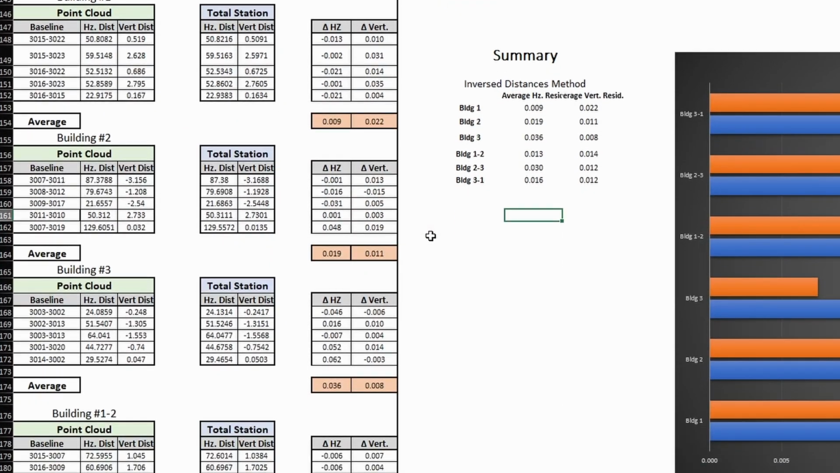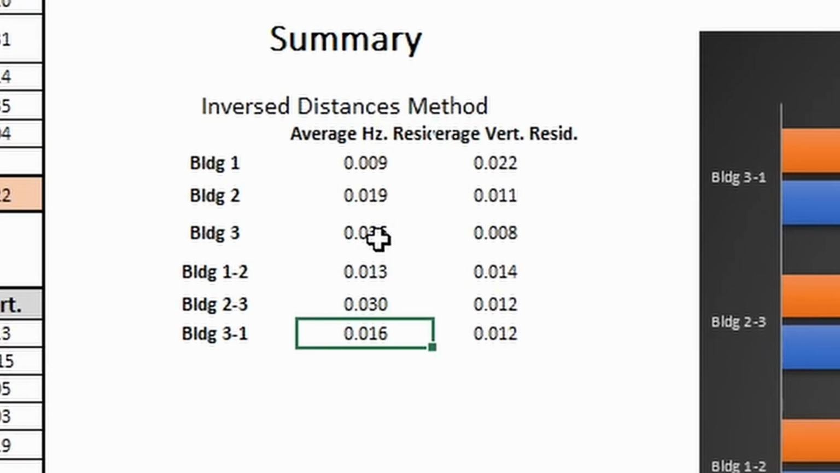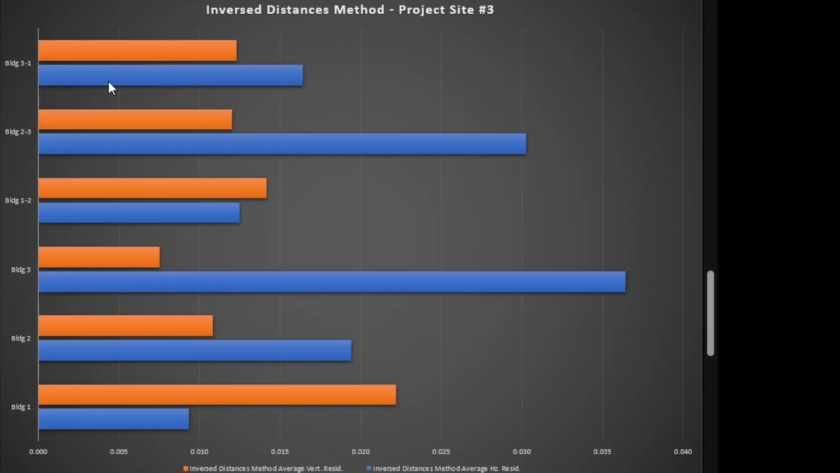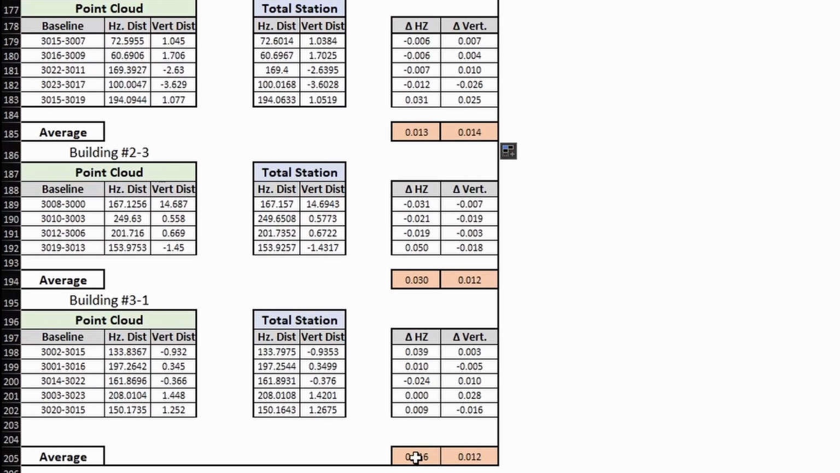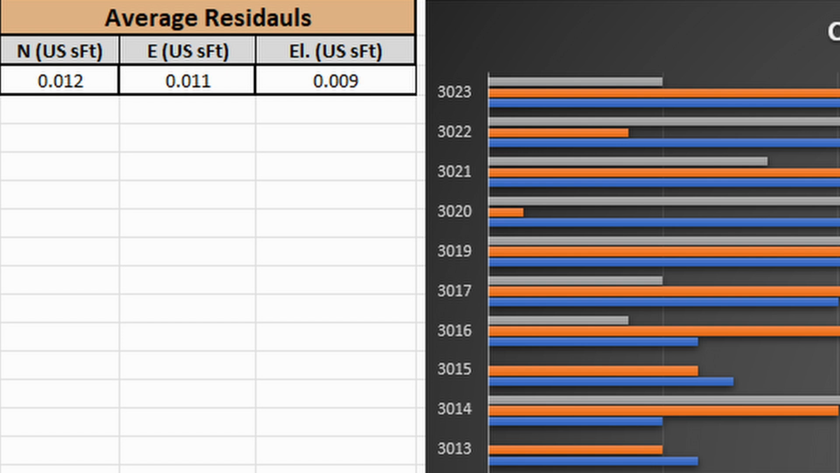There was no obvious degradation in accuracy when inversing between different buildings and when inversing between check shots contained entirely within the same building. With no control applied, using the inverse distance method, I saw a total average horizontal residual of 16 thousandths of a foot or 5 millimeters and an average vertical residual of 12 thousandths of a foot or 4 millimeters. 66 control points were then applied, and using the coordinate comparison method, the average residuals of the northings and eastings were 12 thousandths of a foot and 11 thousandths of a foot, or 4 millimeters, and the average vertical residual was 9 thousandths of a foot, or 3 millimeters.